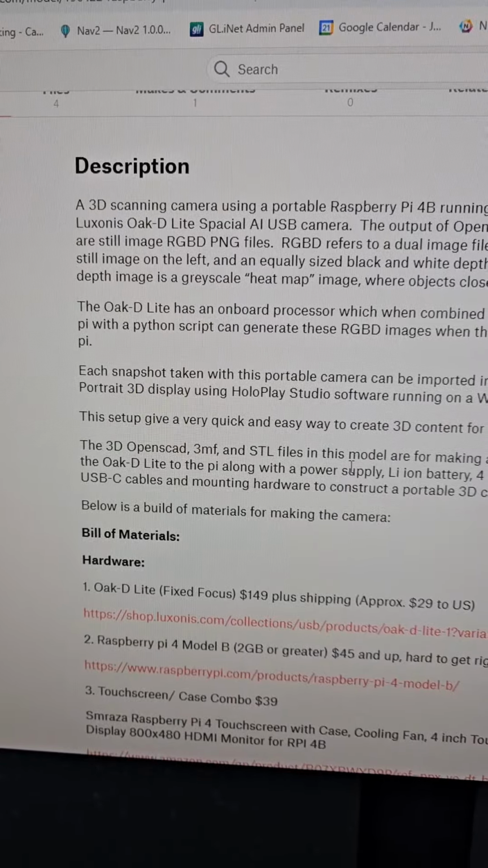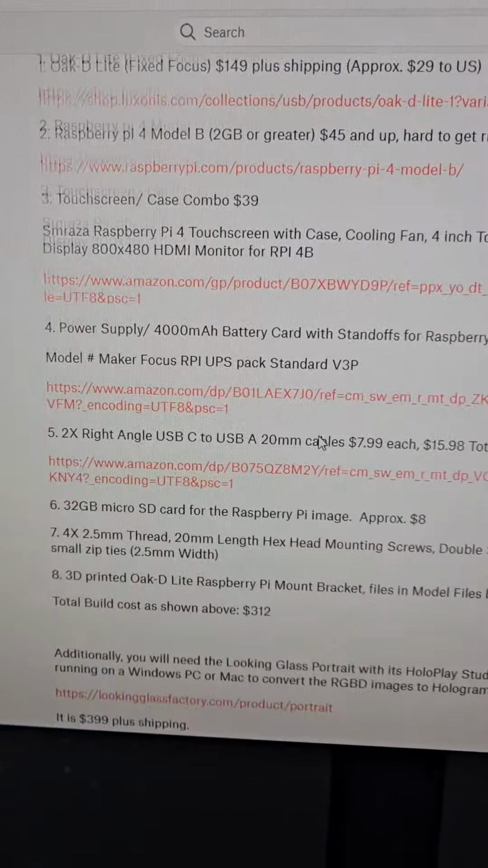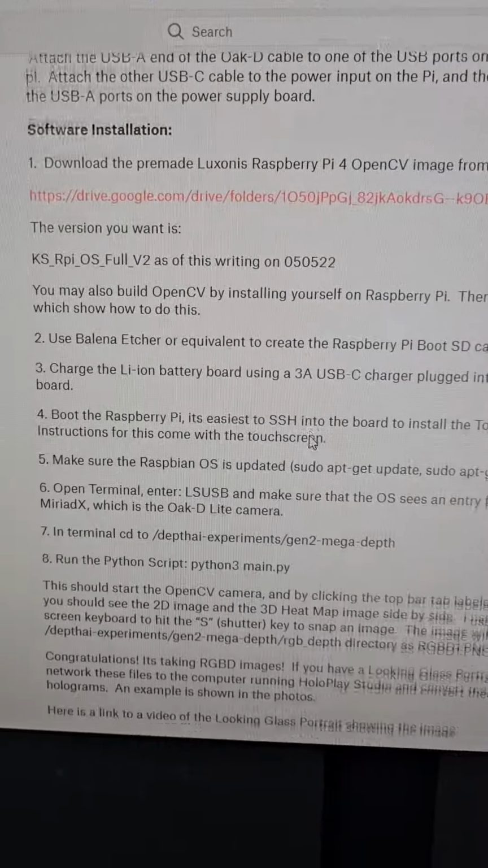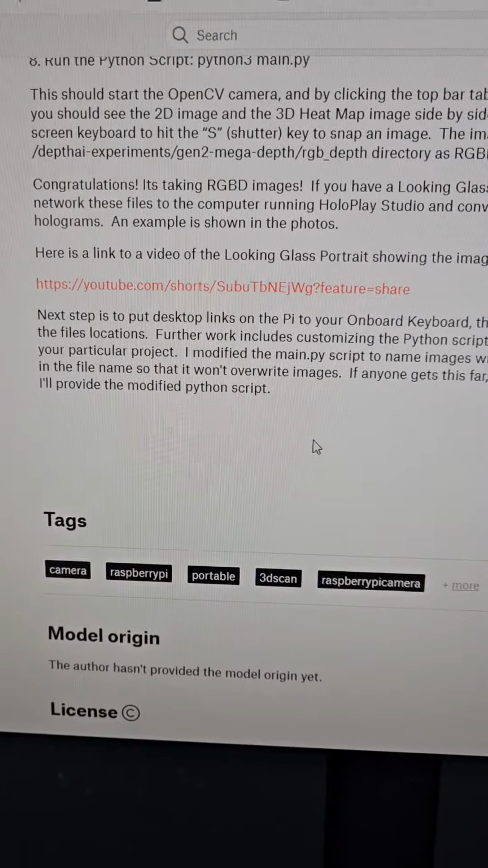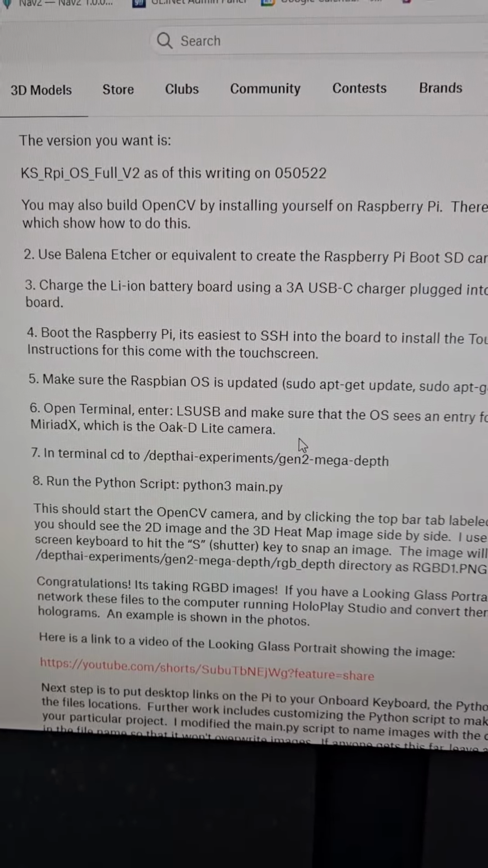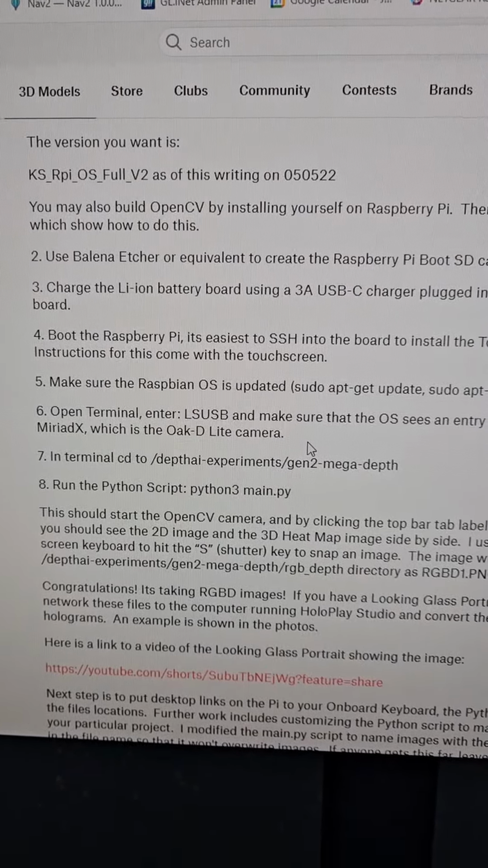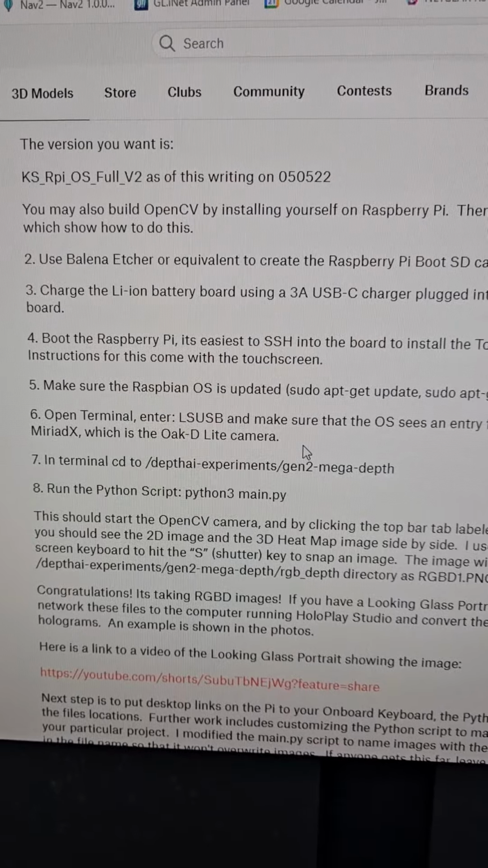And the code that he was using here was only using one camera and an AI model to derive the depth, but I wanted to use the stereo cameras.